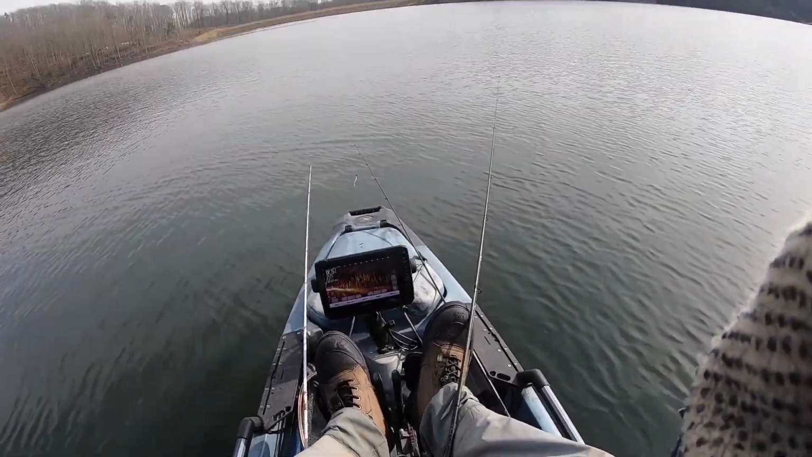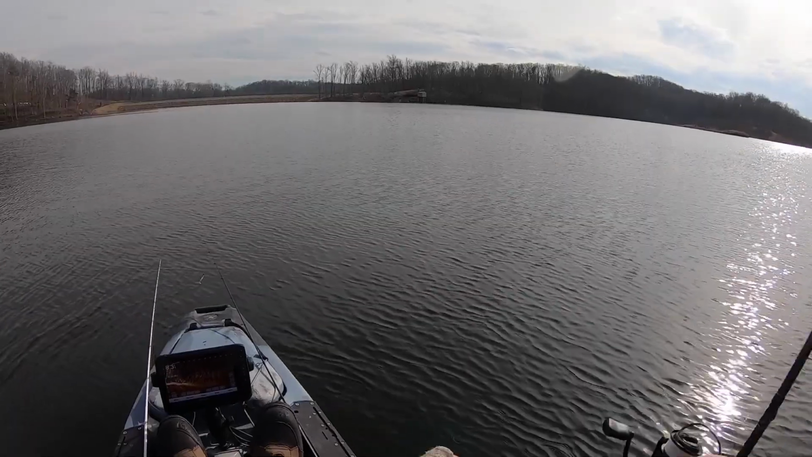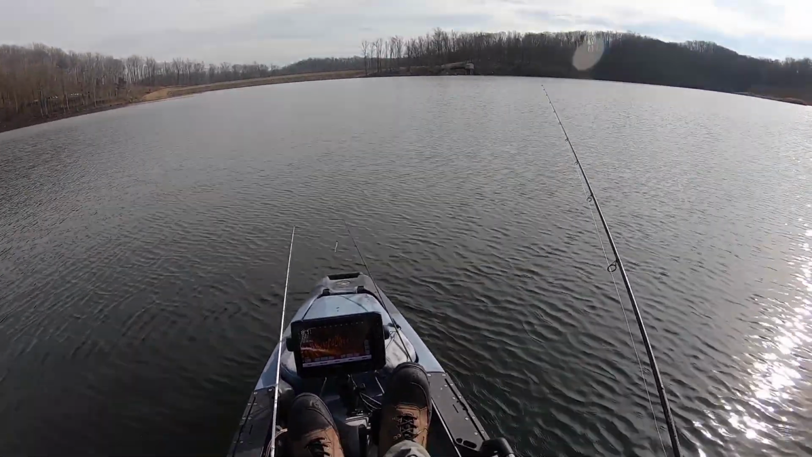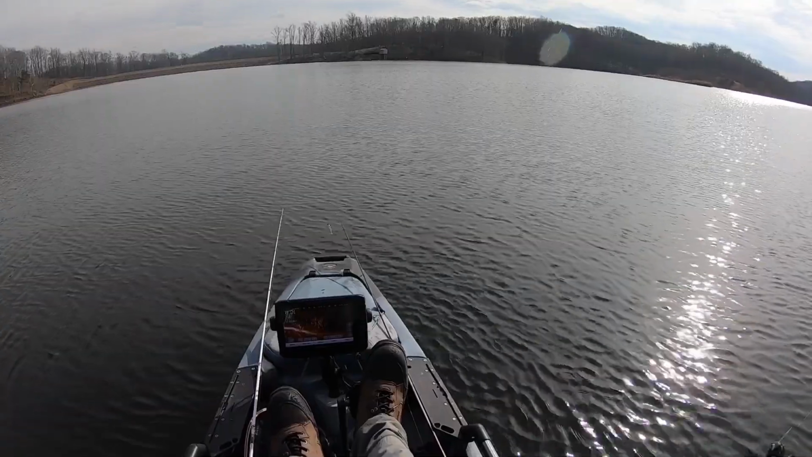This is insane. So the schools of fish gradually started to move in shallower up onto a pretty expansive flat, and they started biting really well too. Earlier in the day they were finicky, and they completely changed their mood. It got pretty fun. I've definitely never seen anything quite like this.